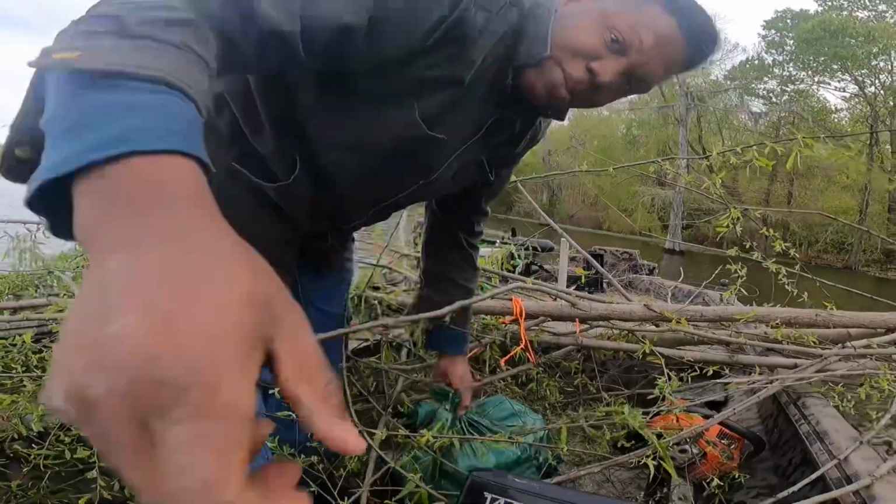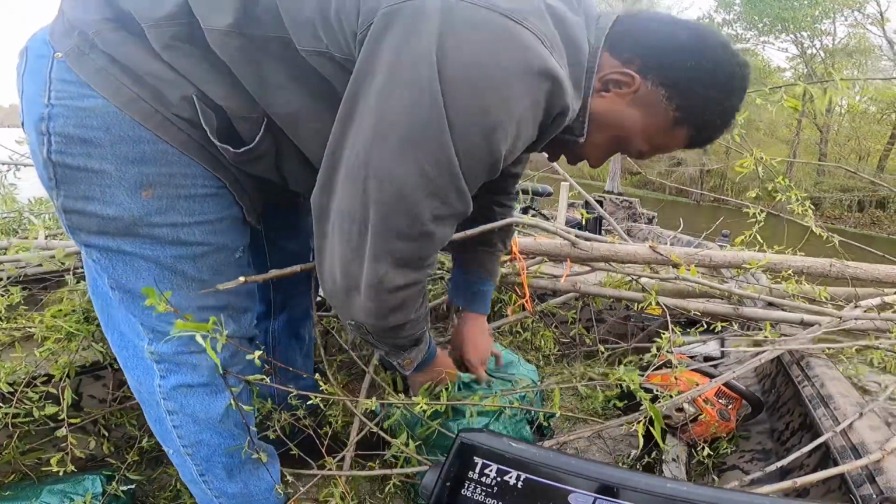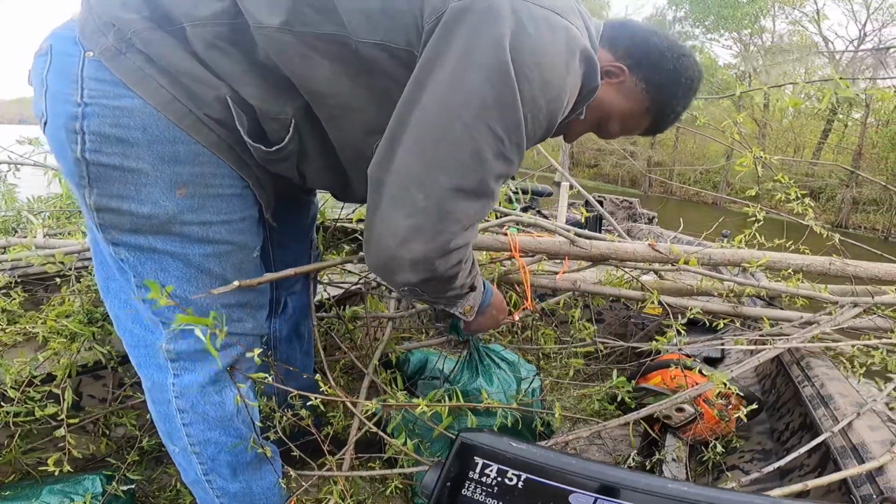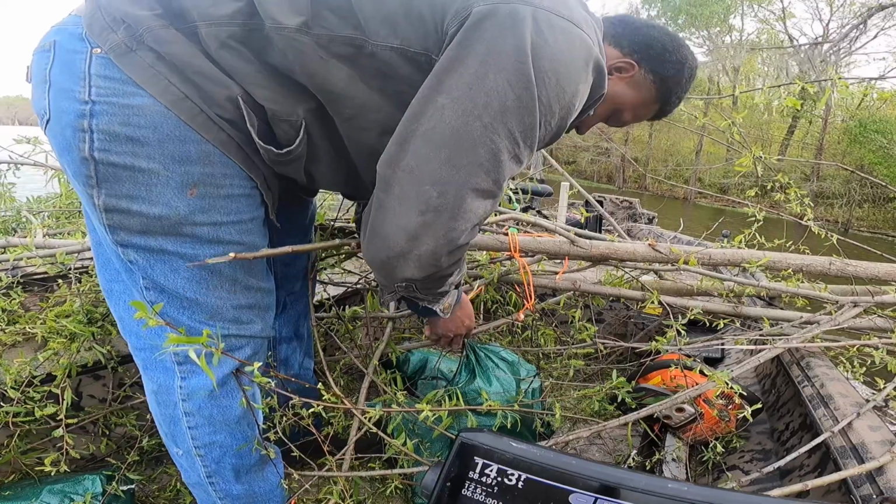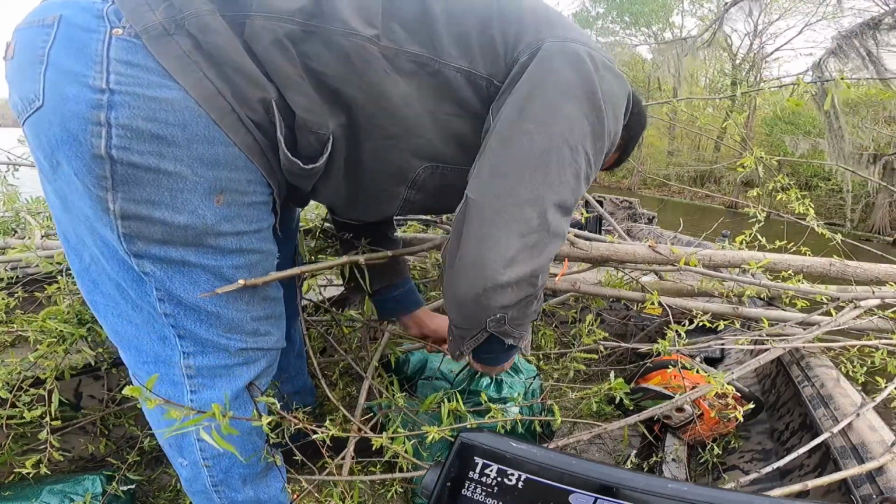Well, I got bricks in these bags. I don't have no sandbags. I got sandbag bags I ordered off Amazon. And they work, better than having to go buy stuff, riding around looking for stuff to sink. I just put the crazy stuff in your boat on your lake. Bricks and sandbags.